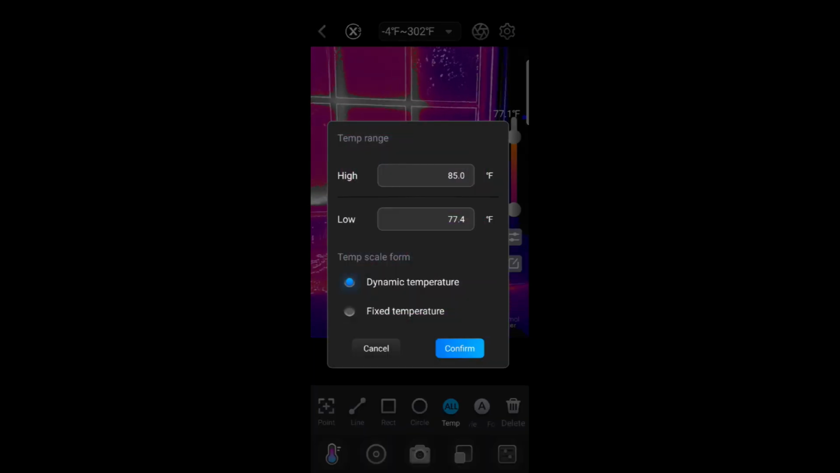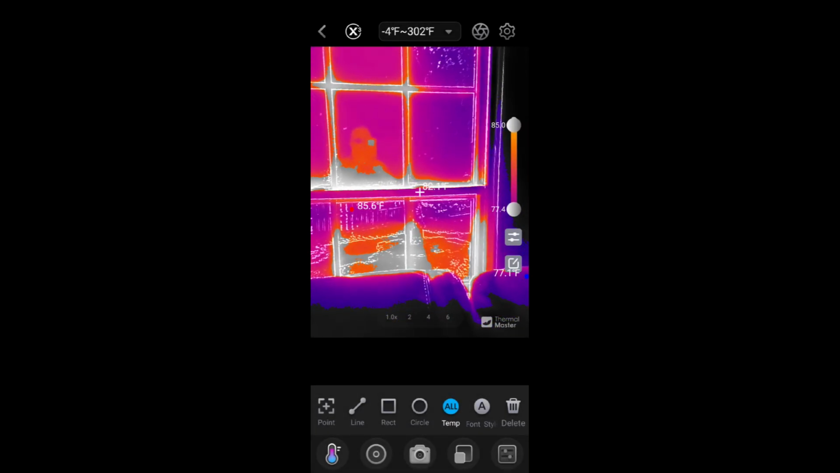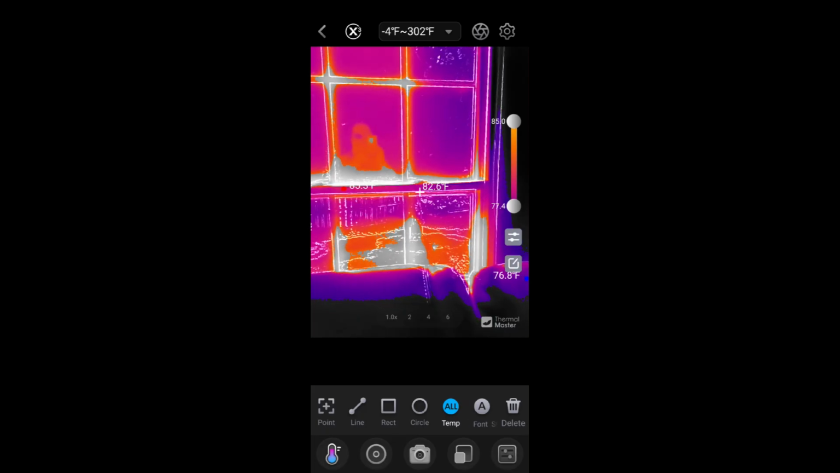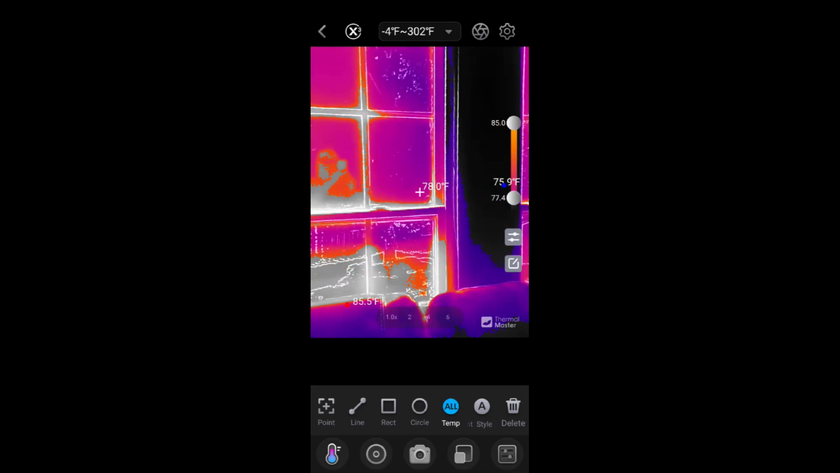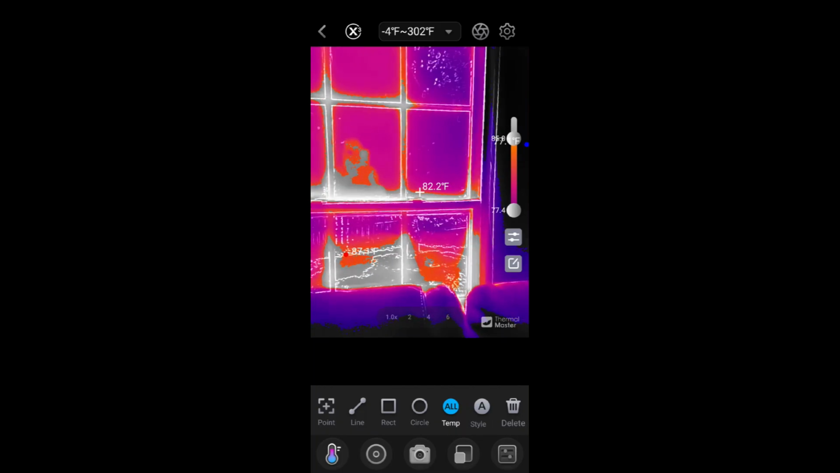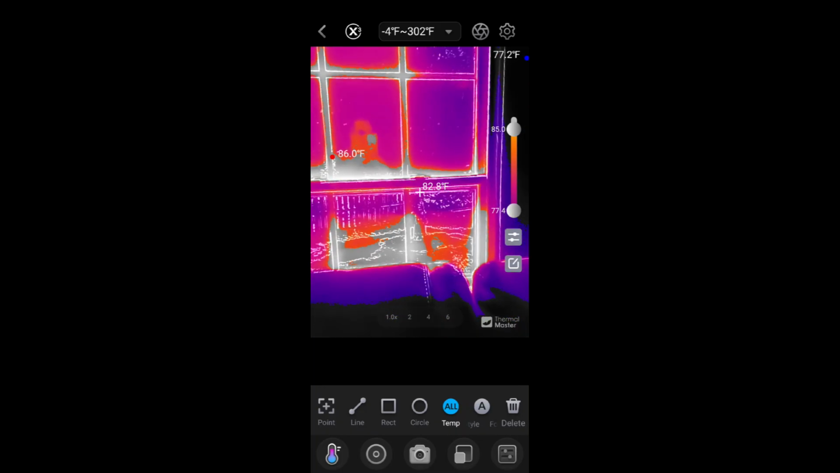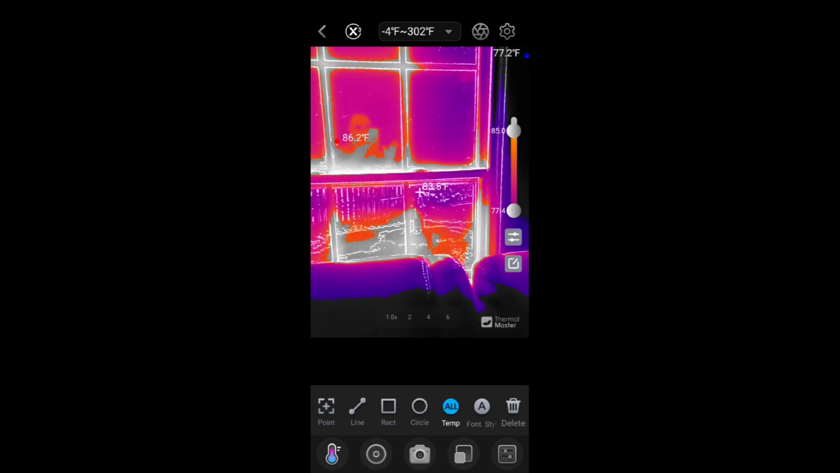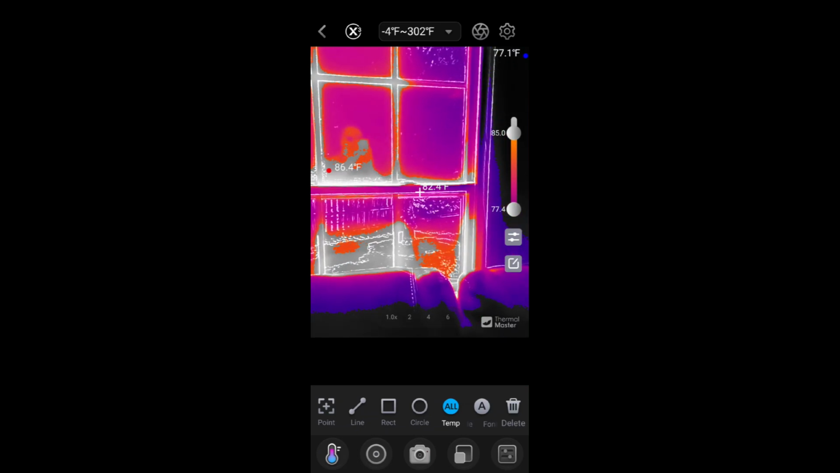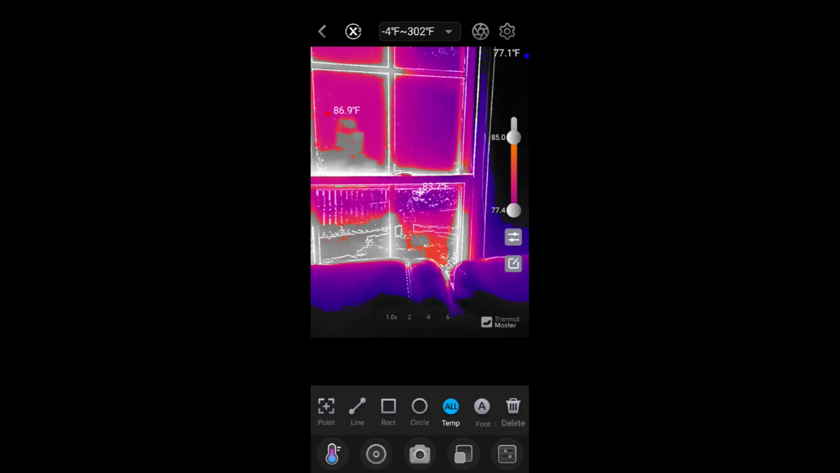You can set the temperature range that you want. It's on dynamic for me, which is what I want. All kind of little features. You can annotate on these. You can save these pictures. You can do video. Whatever you want to do with it, you can do. You can bring up picture in picture, so you can analyze a picture you took and then a later picture. So maybe you're working on something. You can do a picture in picture, so I see what it was before. Now I see what it is while I'm active and live.